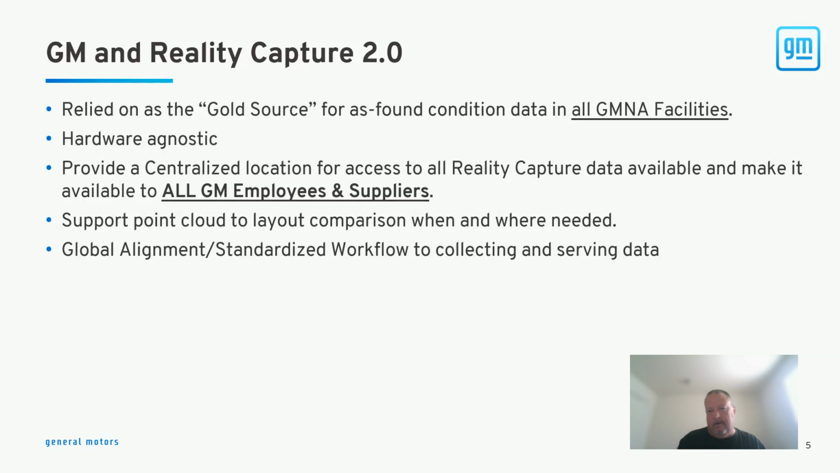But just to make sure, before an engineering team started to do an assessment or planning for a future program, we could kind of hand them the keys to the car and let them assess whether or not their layouts were up to date and what level of detail they needed to go out and do plant level investigation, whether it be on site or from our point clouds.